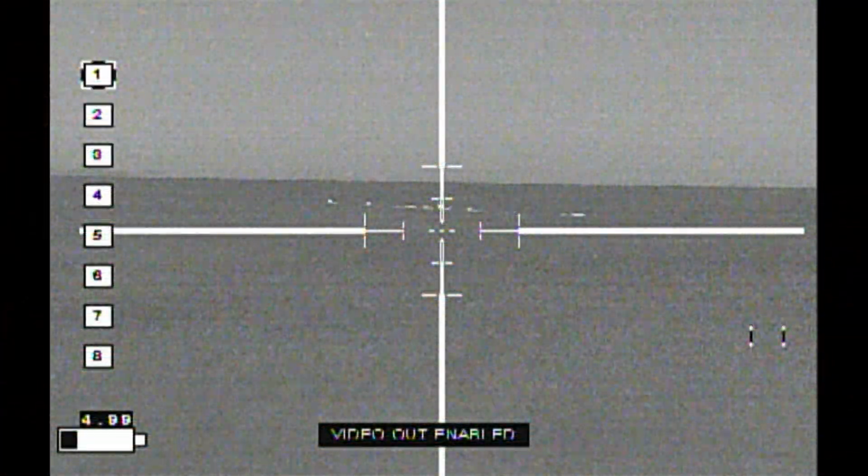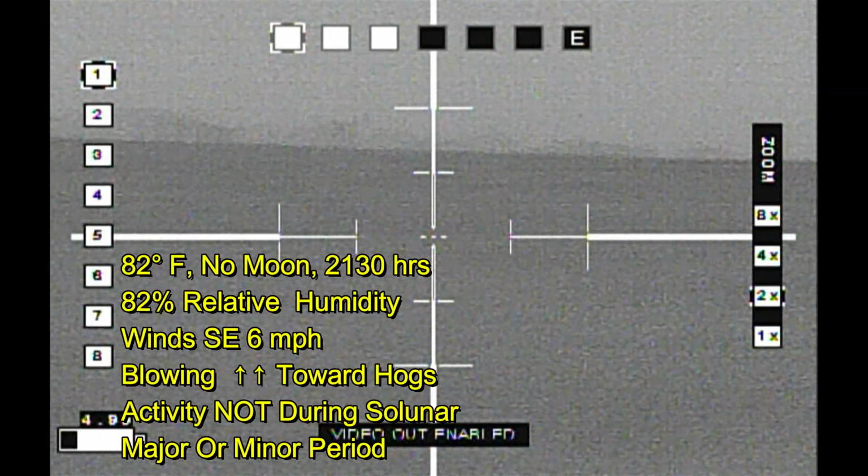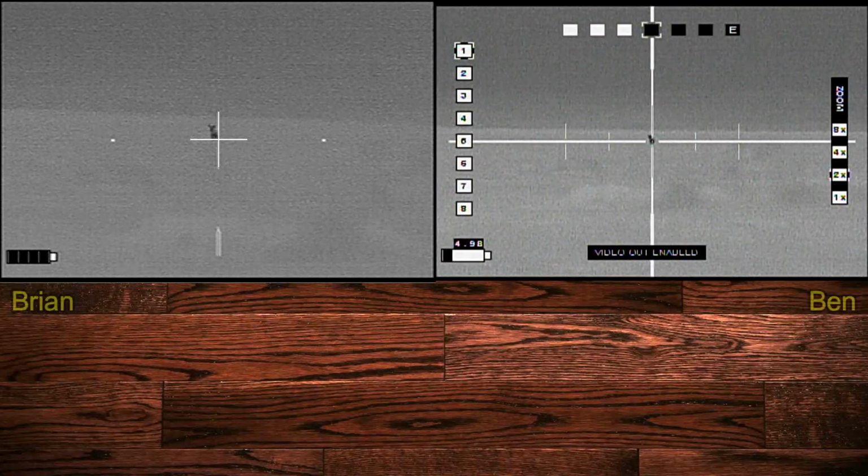Ben and I went hunting up in North Texas, and our first stalk on a downwind sounder ended up with us getting busted there in the high hayfield. A little bit later, we came across this coyote.